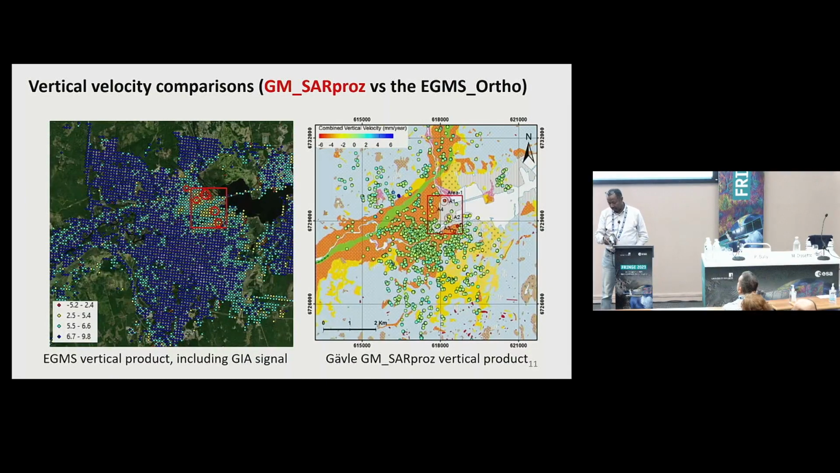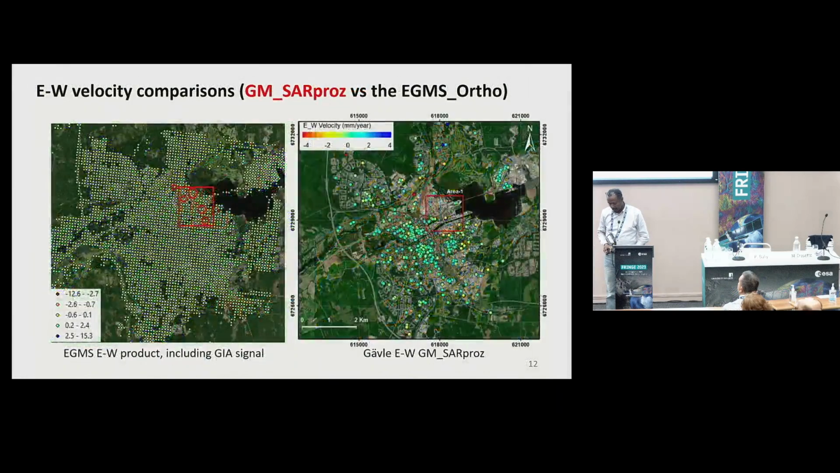Here, at first glance, we can see in the scale the effect of the GIA signal in the area. Most of the data gives positive values. It's not displacement, but it's like uplift for that area. Similar things we can see here for the east-west component.